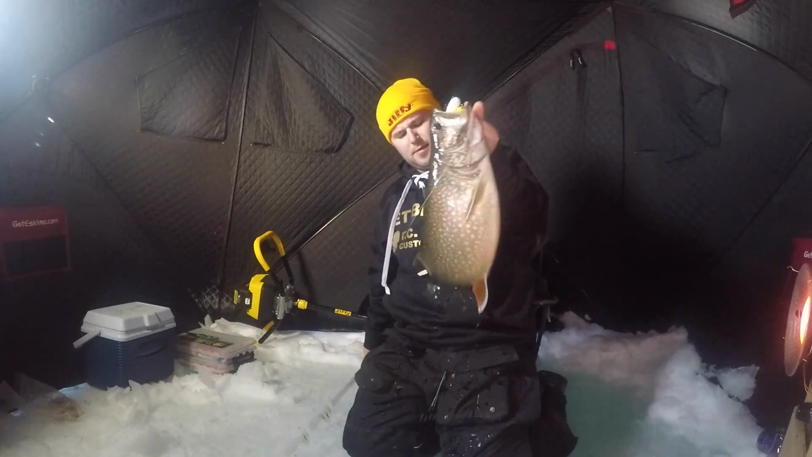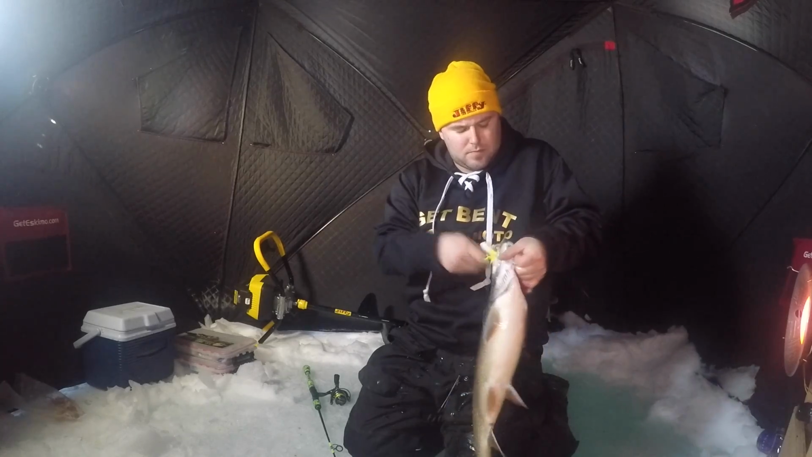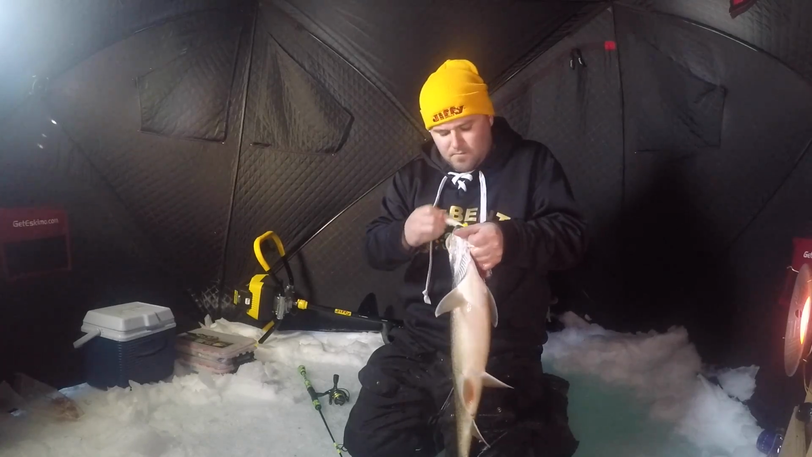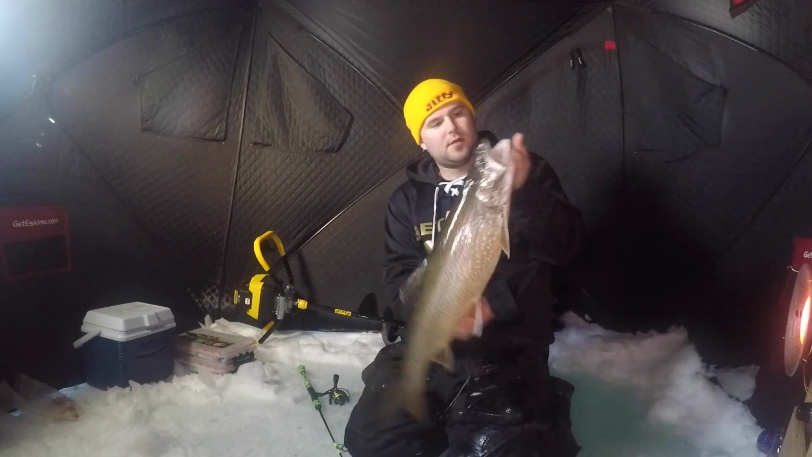Another nice one, a little bit bigger than some of the other ones. We got him back in the water. He's got some nice orange fins anyways. It's not a bad fish.